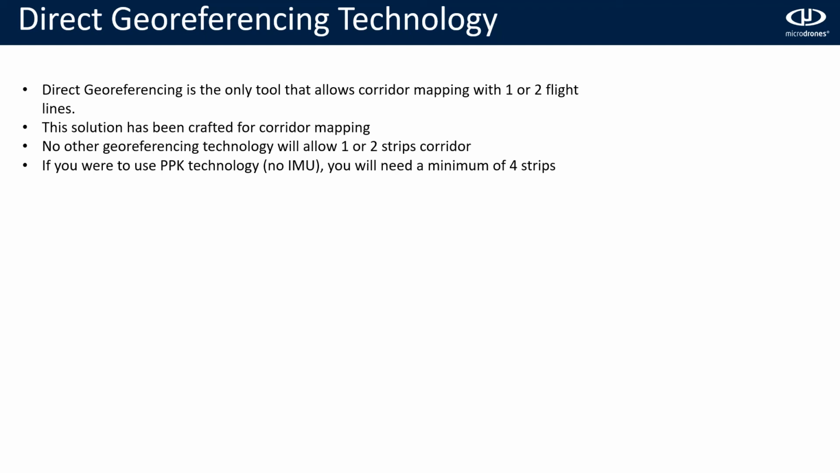Now, some features of this technology is that this is the only tool that is going to allow you to do corridor mapping with 1 or 2 fly lines. Like any other georeferencing technology will need at least 4 strips. This solution has been crafted with this technology for corridor mapping. If you are looking to do corridor mapping, this is the best technology in the market.